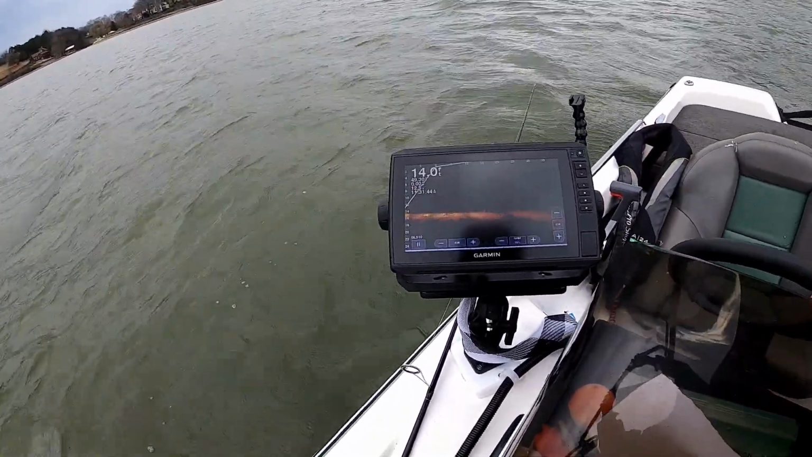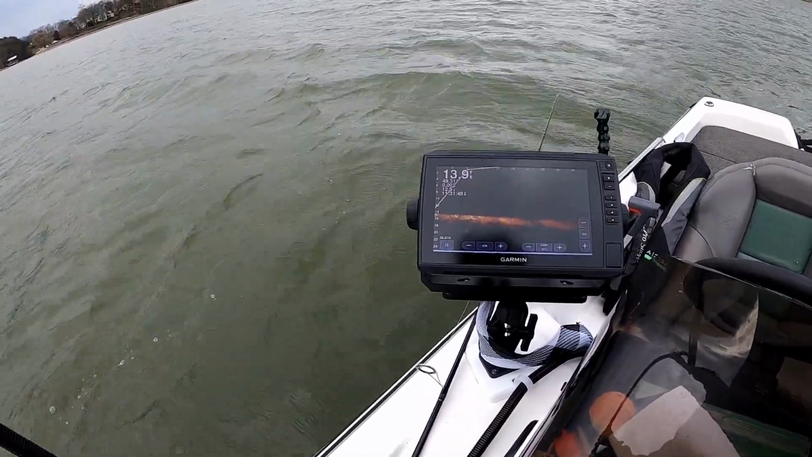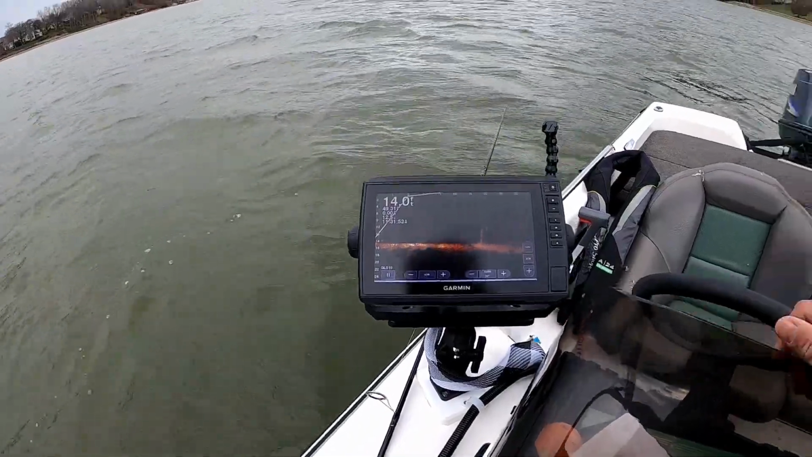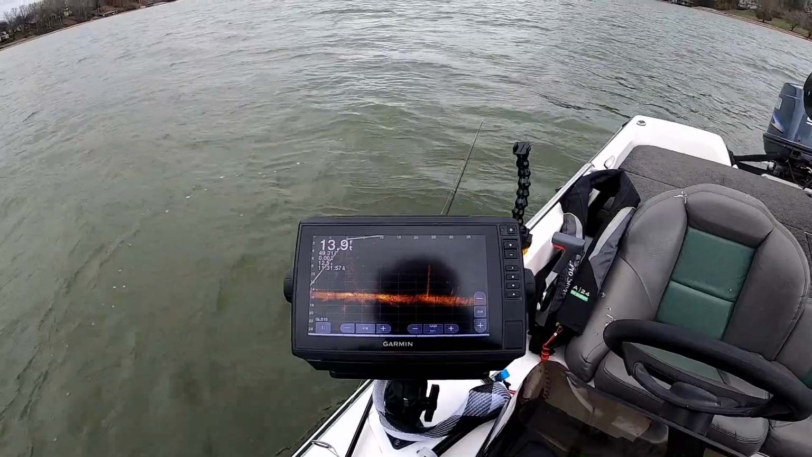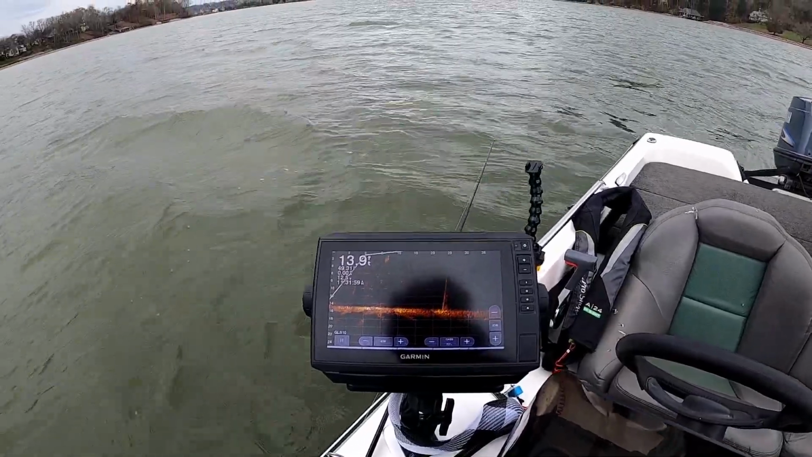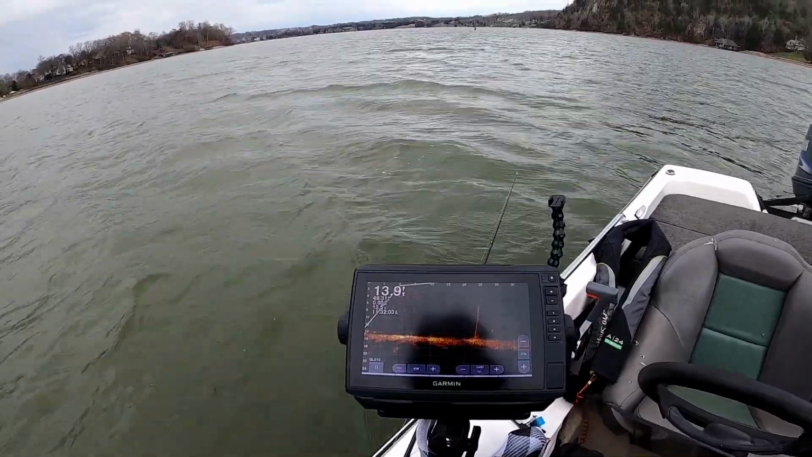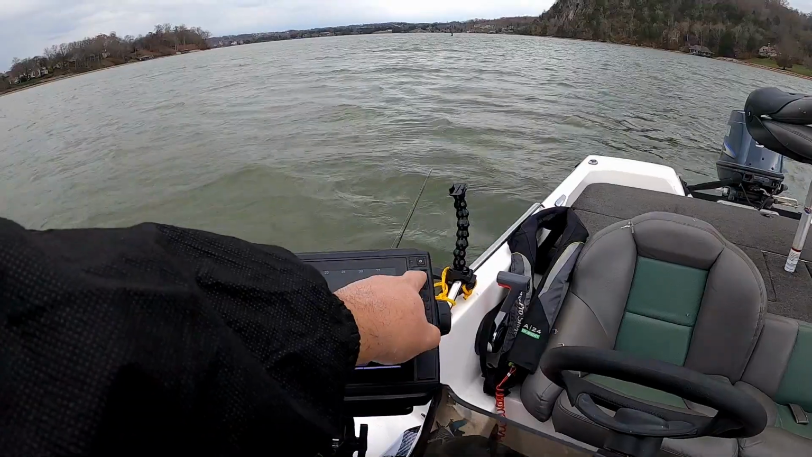Now, I know they said before, or it lists in the instructions, if you read those, that there might be a little bit of delay, but I do not. I mean, that was instantaneous. So you can see what it looks like in forward view. You can see those a lot easier. If you're searching for stake beds, you want to stay on forward, I think. Bump up.